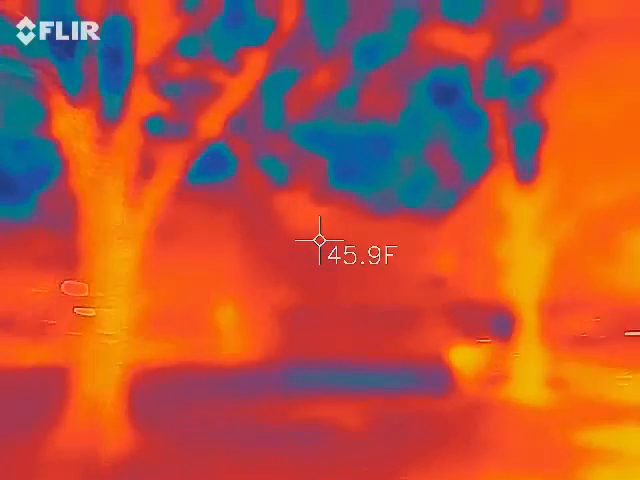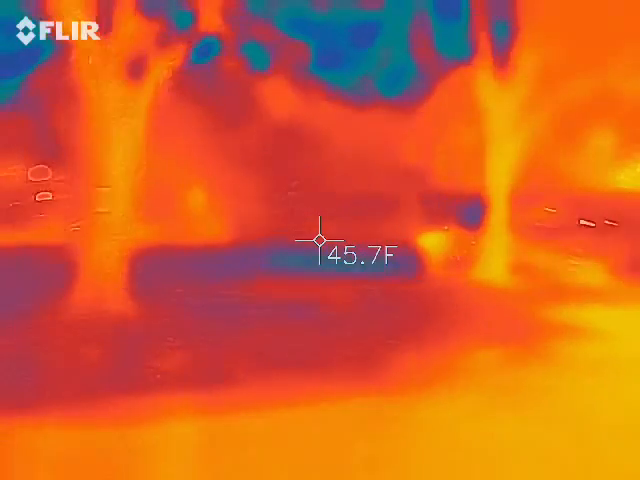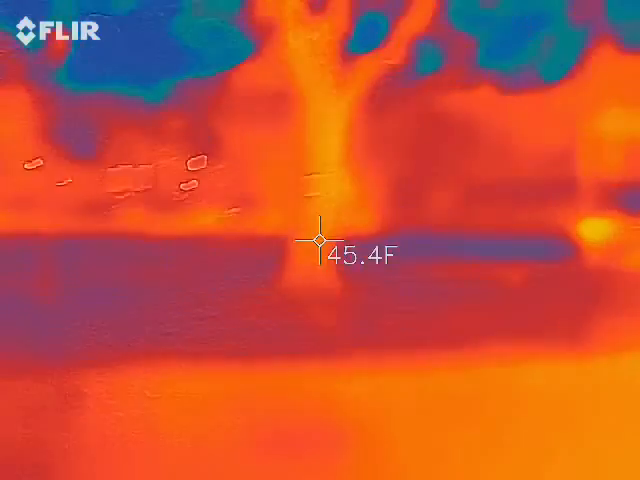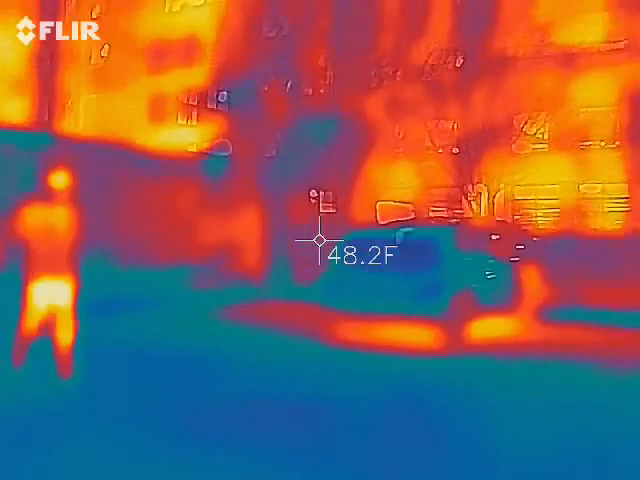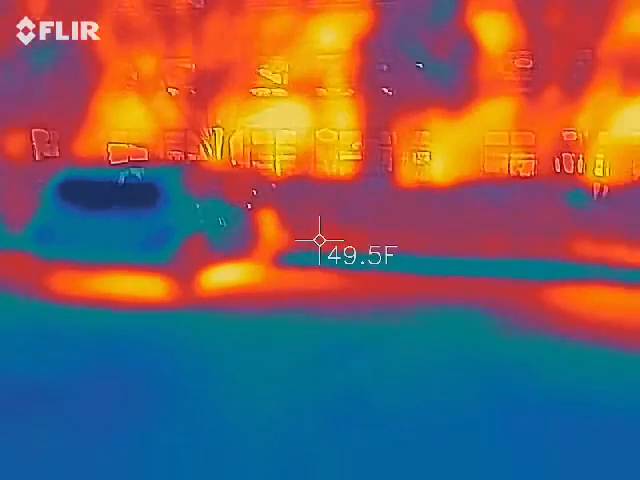I remember parking in this parking lot before. Yeah. There's a big root in this spot right over there. Yeah. On Halloween night. That's right.